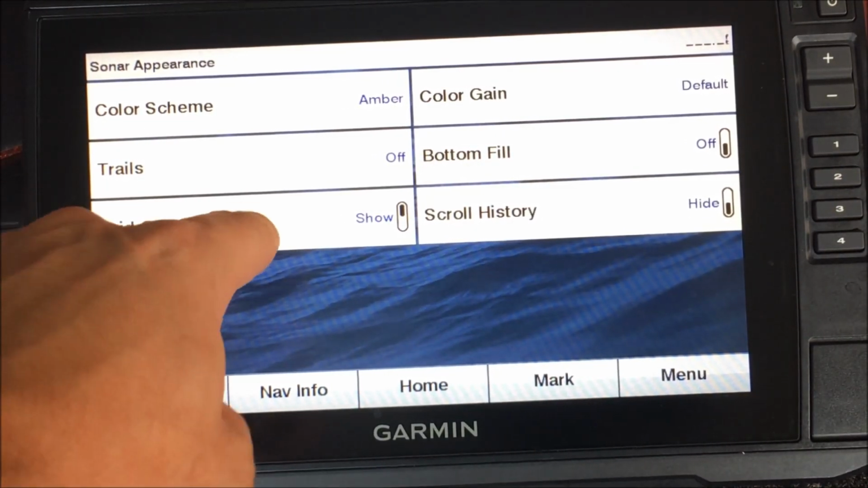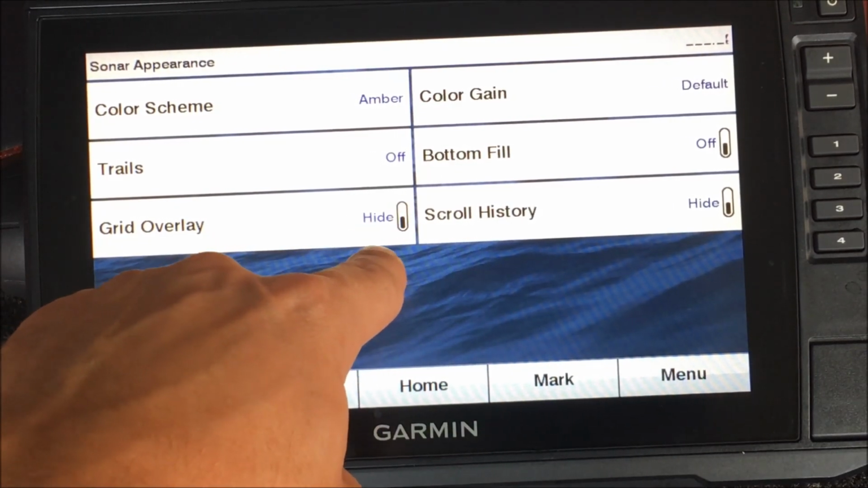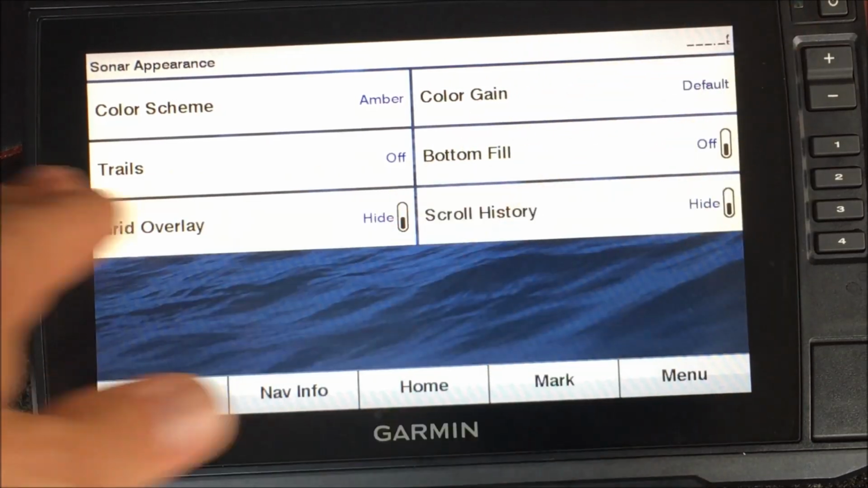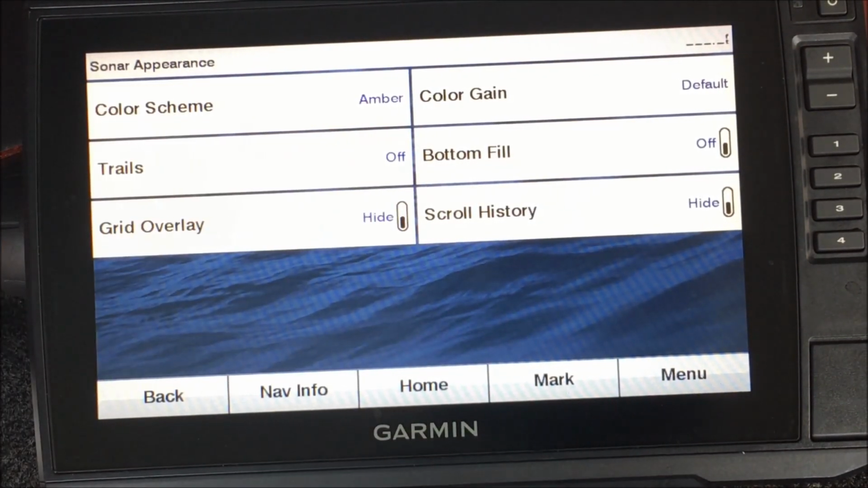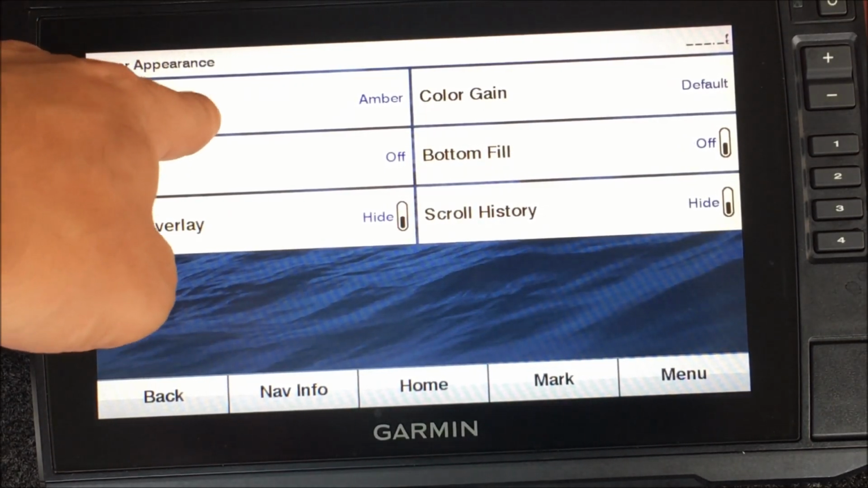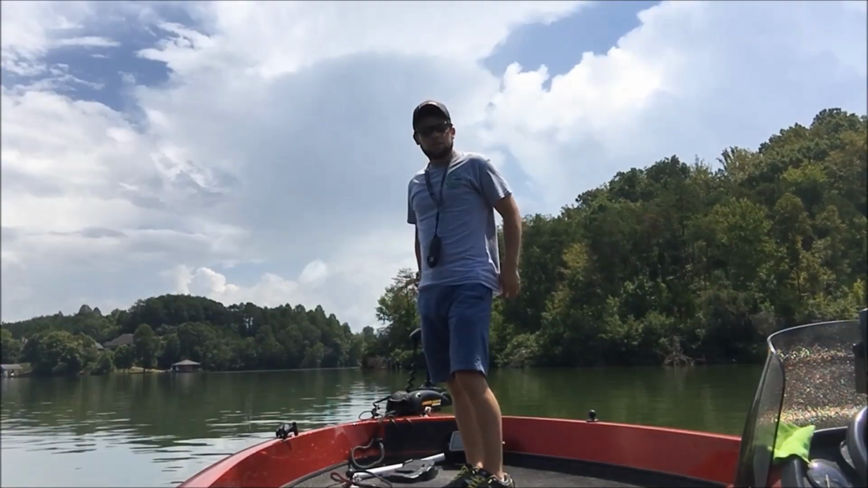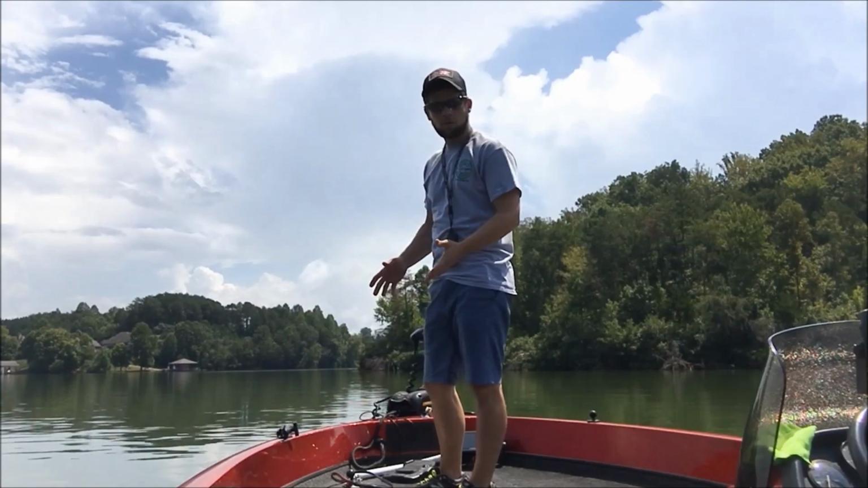The grid overlay, I do turn my grid overlay off to hide. Okay, guys, that's the grid lines that go down your screen horizontally and vertically. I turn those off. I don't prefer those. I do run the amber color, which is, again, the default color.